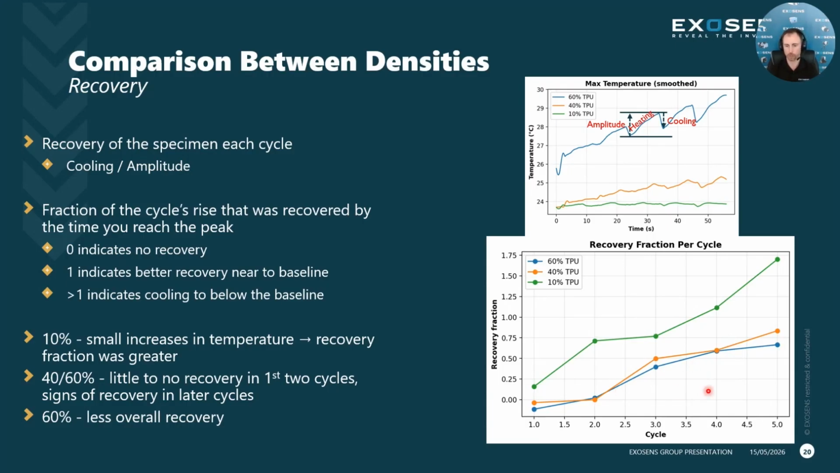So even though we see it having bigger drops in larger cooling events, the recovery itself is a lot less because it also had larger heating events. That's what these plots are telling us. So if you want to look at how each performs and how each recovers, we can say that the 60% will recover a lot less than the 10%.